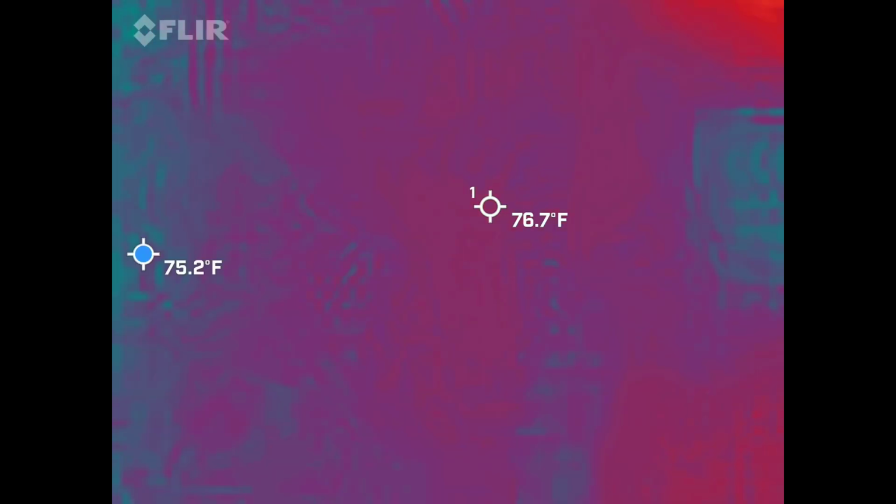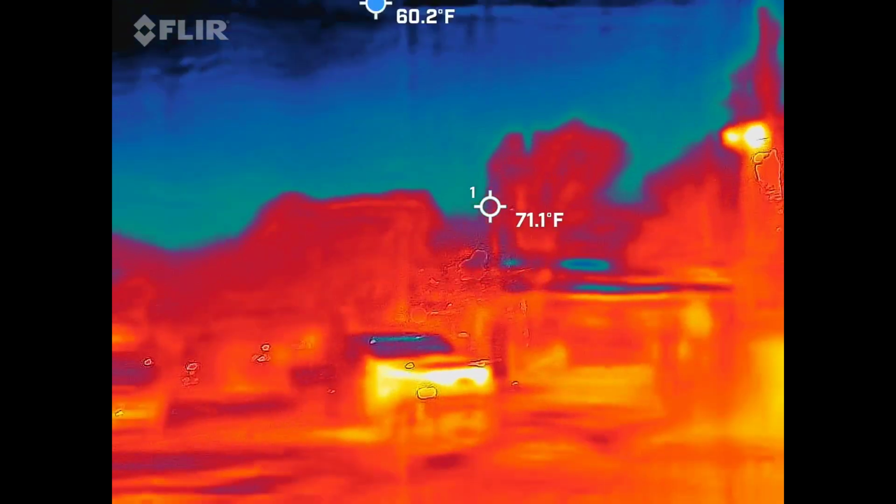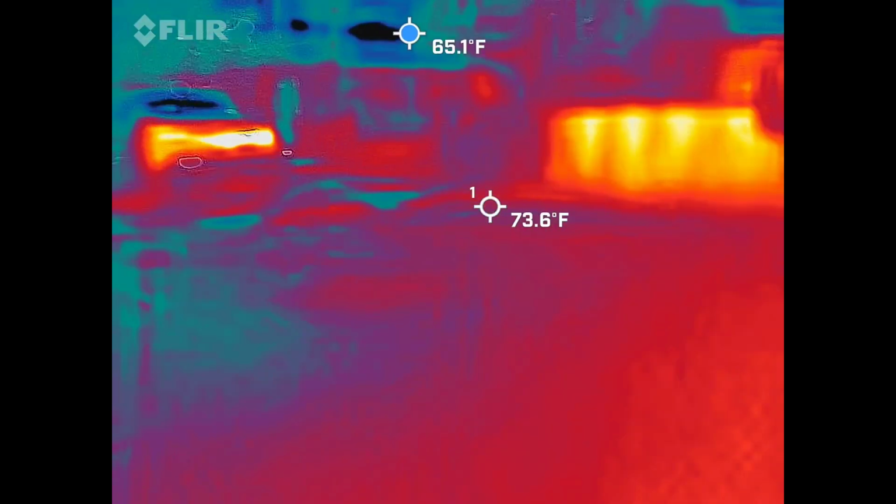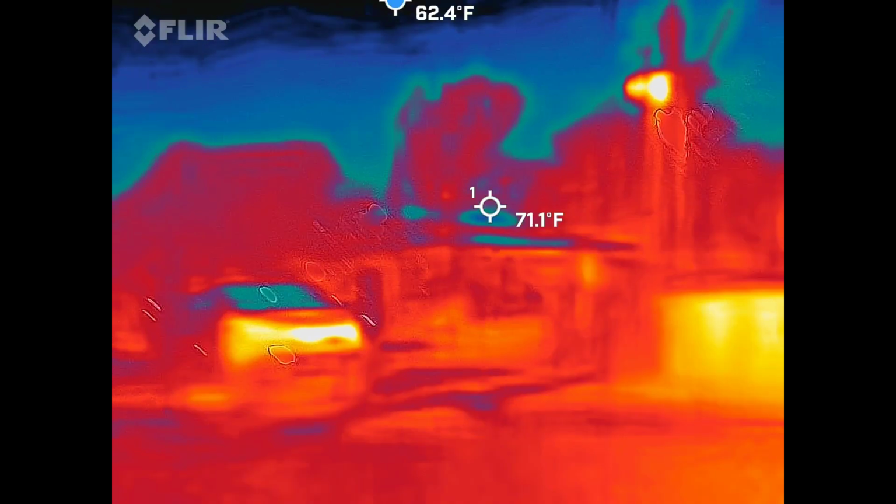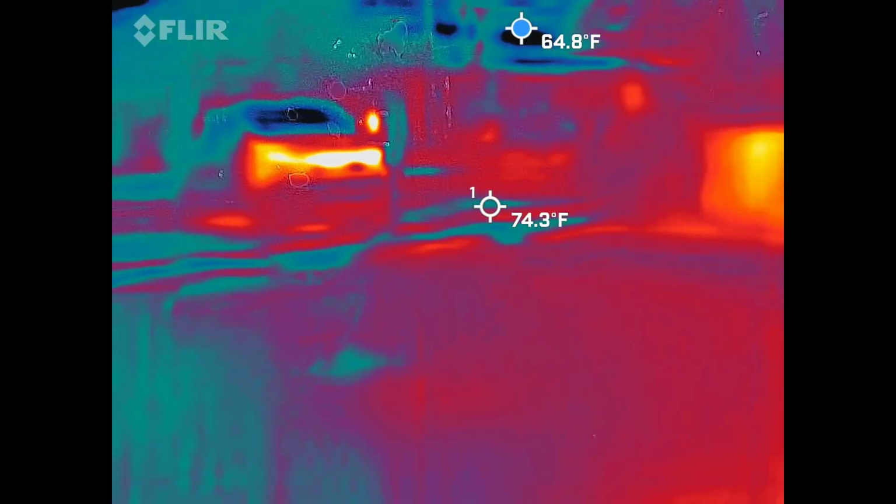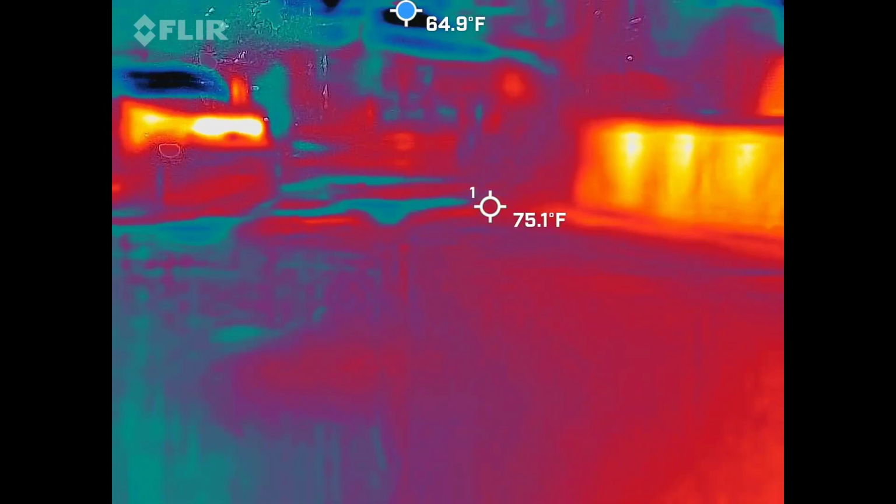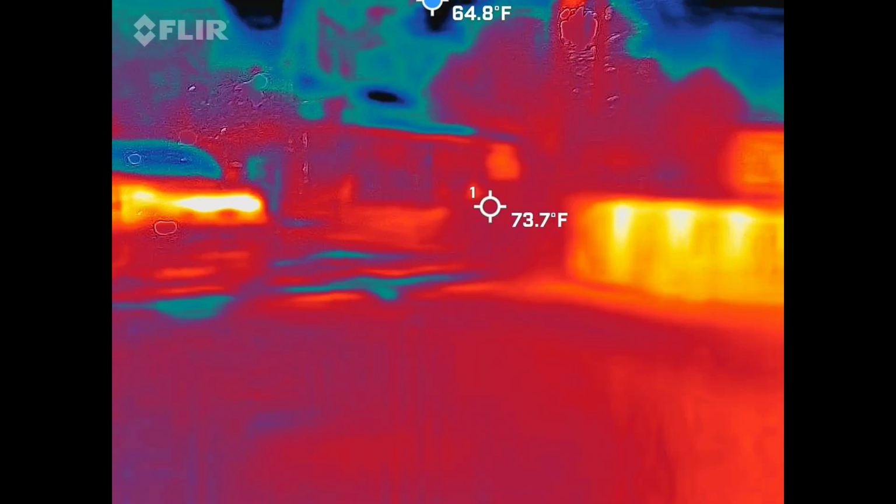I think we should go that way because it was 60-something up towards the barn. And that's the first time I've had it out of the 70s. That's got to be his headlights. See, look, of course, that's the sky. Unless the tree is just cold, but that's the first 60s I've had, and I get them right over there.